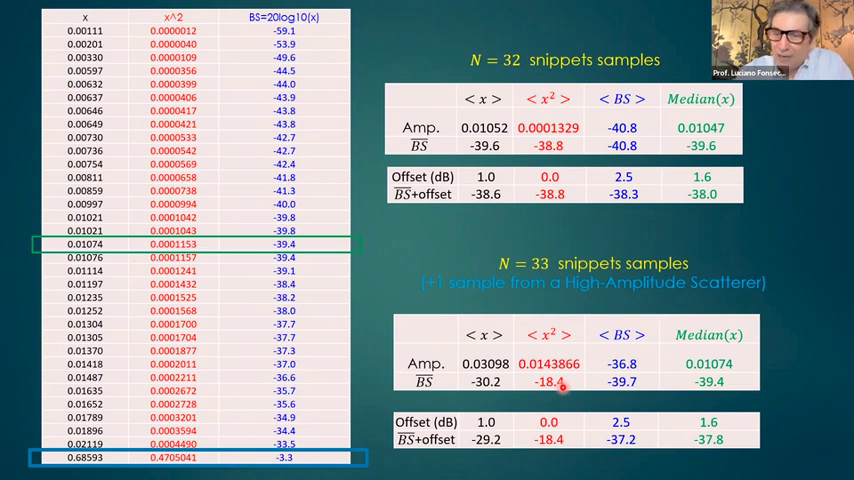It's the correct way, but if there is a high amplitude scatter, it will destroy it completely, because it's an unfair average. You have the substrate and you have the scatter. This minus 18 does not reflect either the substrate or the pebble. It will be something in between that does not mean anything. So those approaches vary by, you see here, like 20 dB. It's unbelievable.